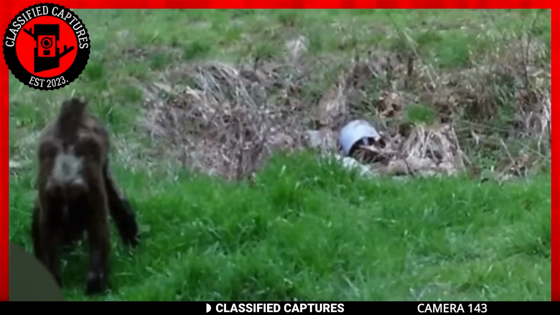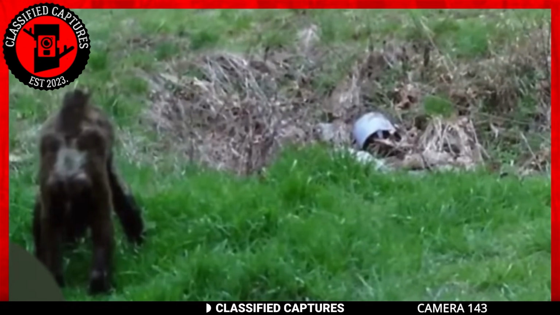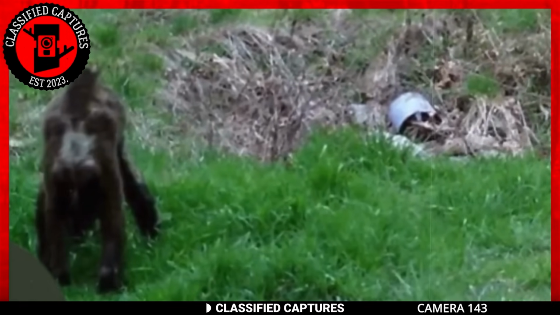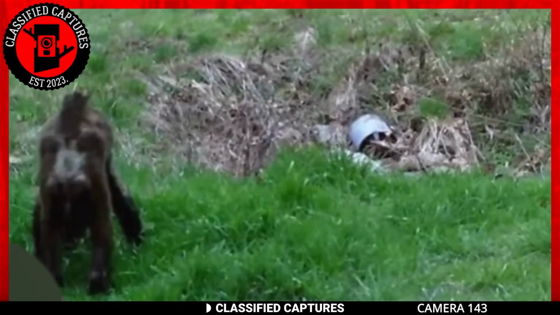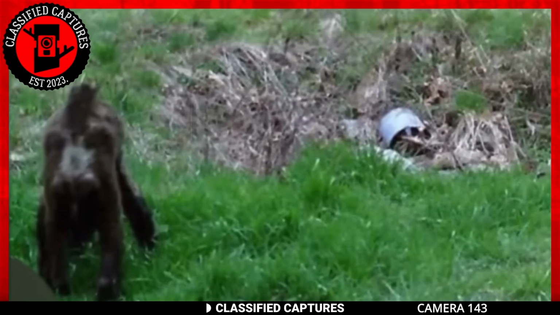Some folks suggest it might be a dog, but there's something that just doesn't quite add up for me. Identifying this elusive creature becomes even trickier due to its uncertain position. Is it on all fours or is it lying down? It's like a game of hide and seek, making it hard to discern the head or limbs. But from what I can gather, I have a different theory.